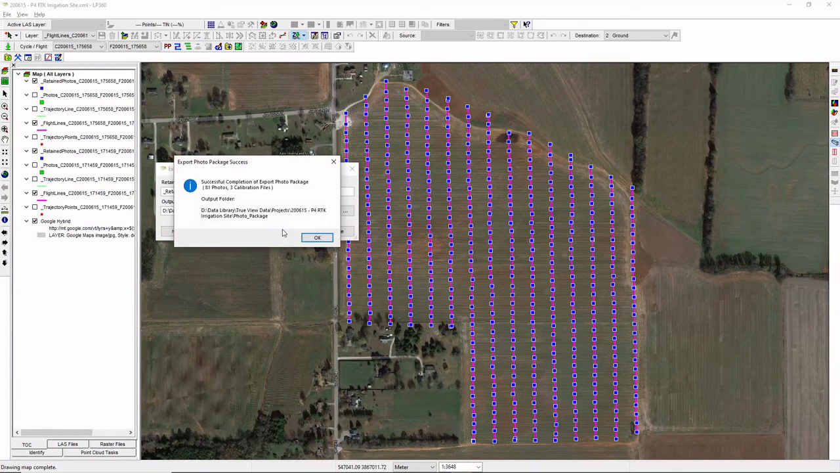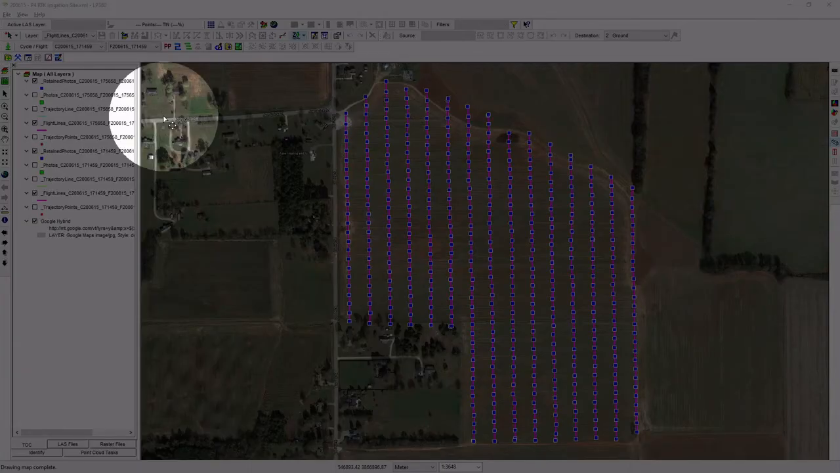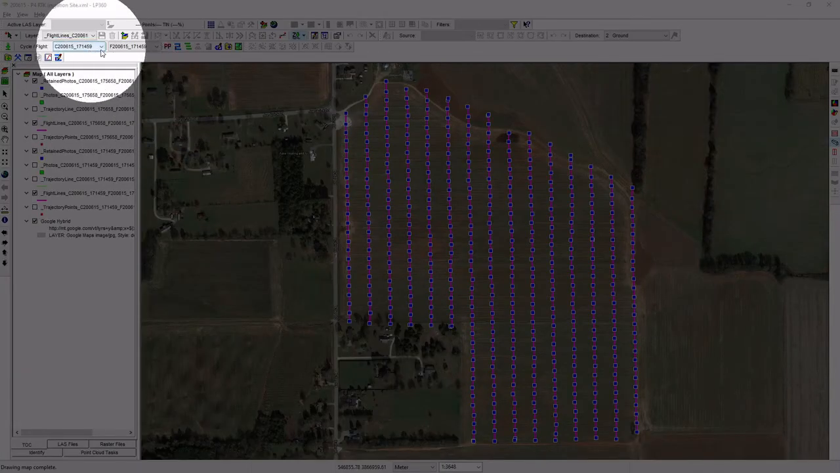And so it's completed that. Now I want to add my second flight to that export package, and that's just a matter of coming up in here and selecting the appropriate cycle and flight.